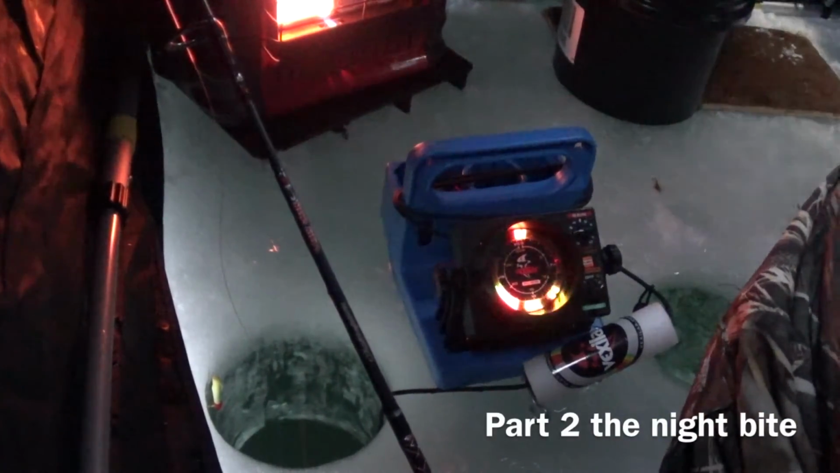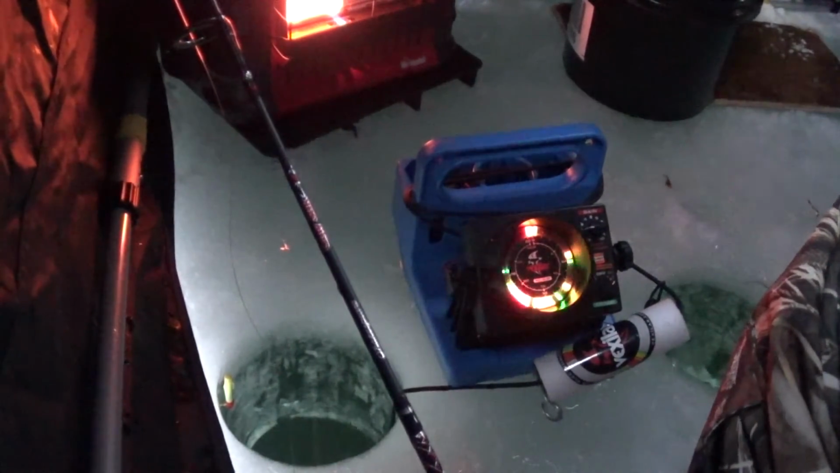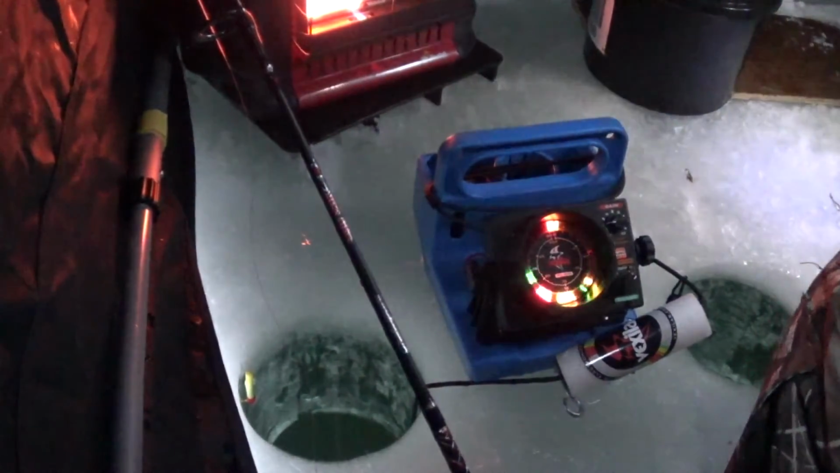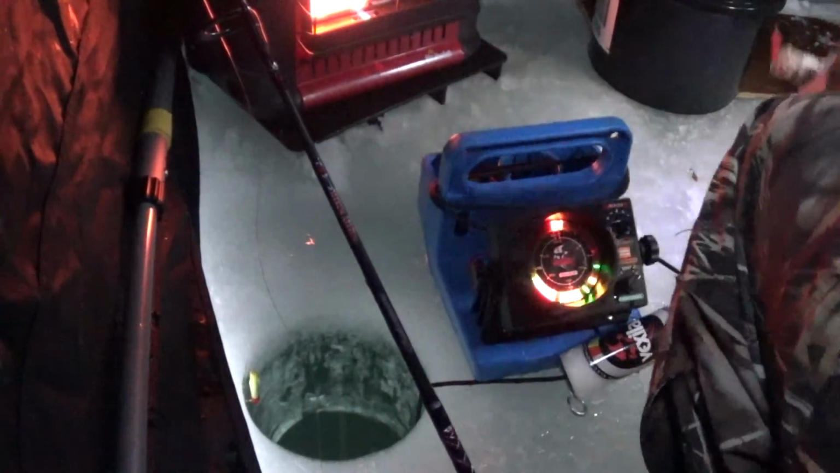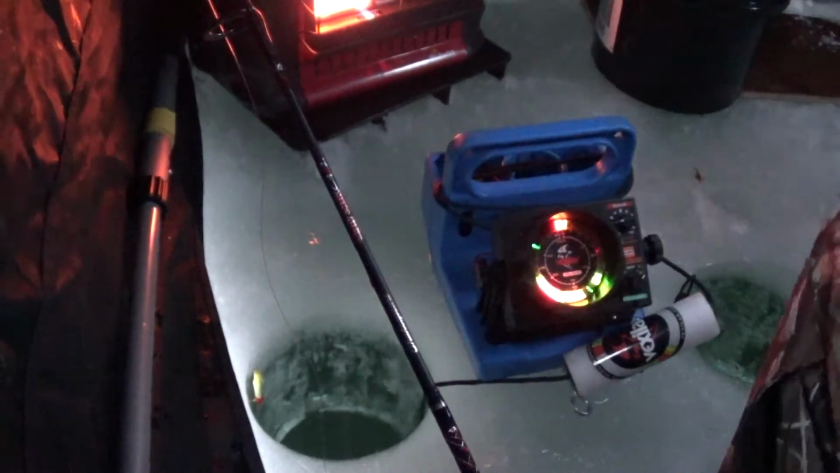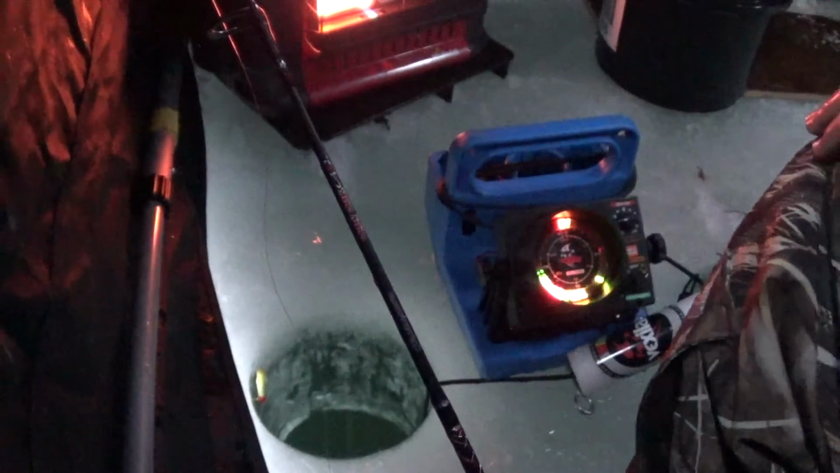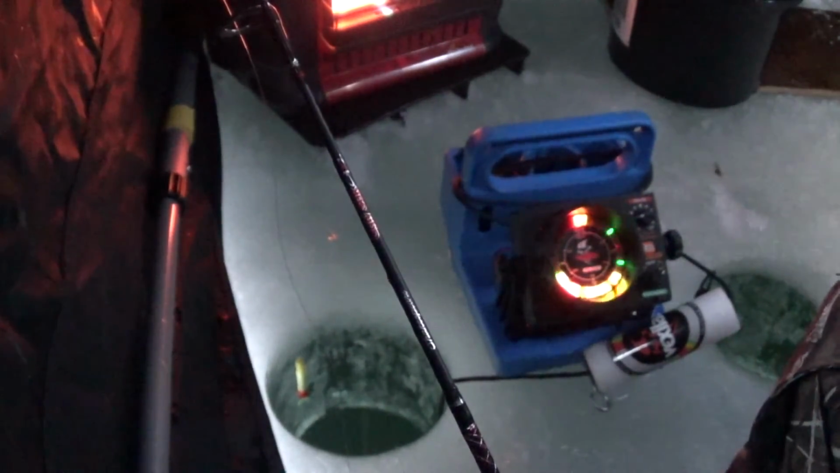Got one. Nice! I went down right into the middle of the school and hooked up with one. Don't know what it is yet, but oh, it's a crappie. It's a VMC tumbler spoon. Yeah, that's a keeper. Right here. Let's keep her. They're not too big on this lake. Shoot! Save that one.